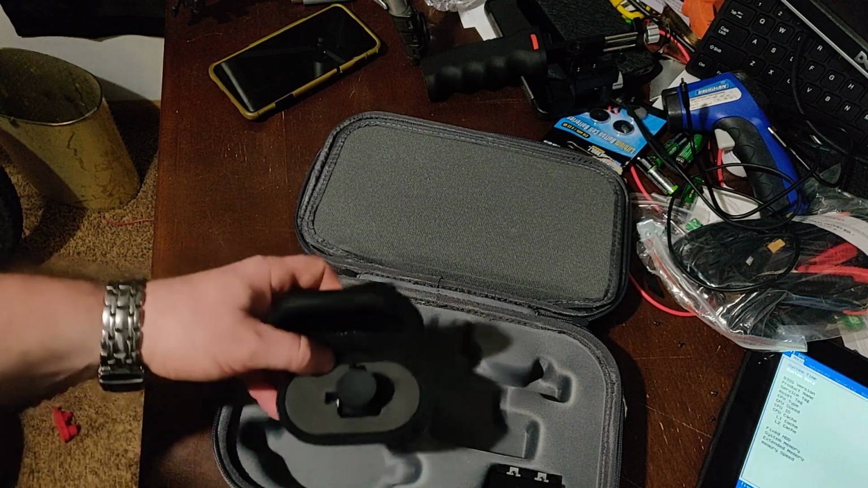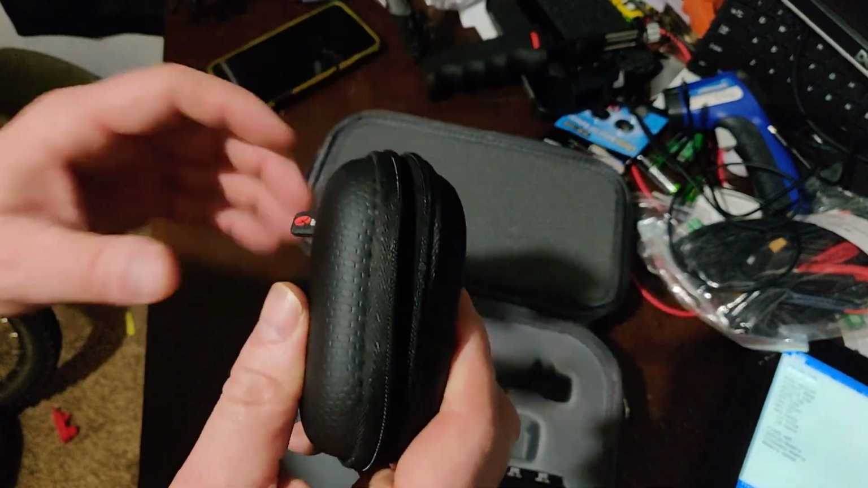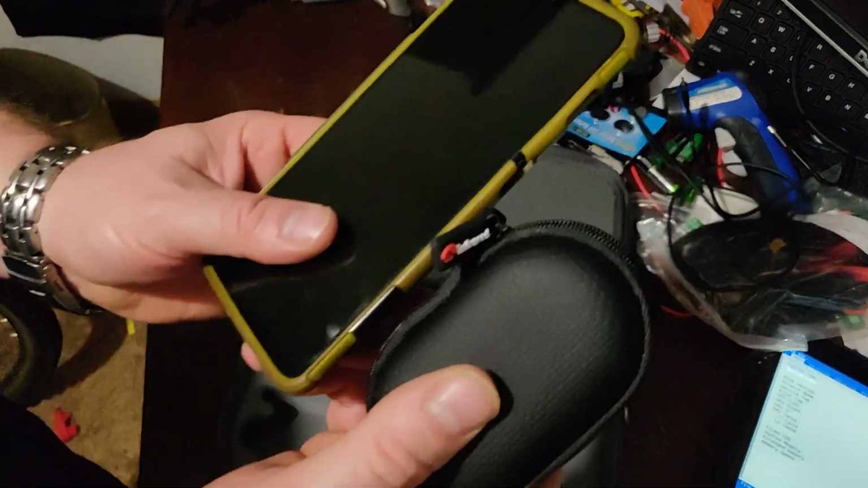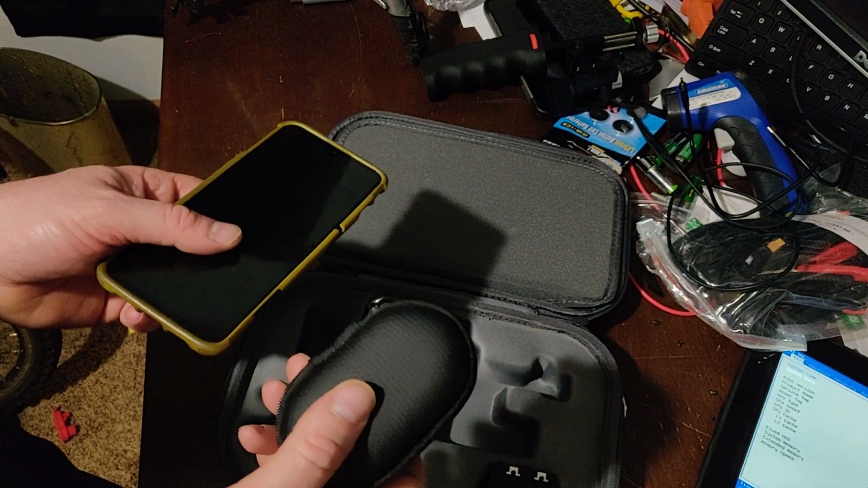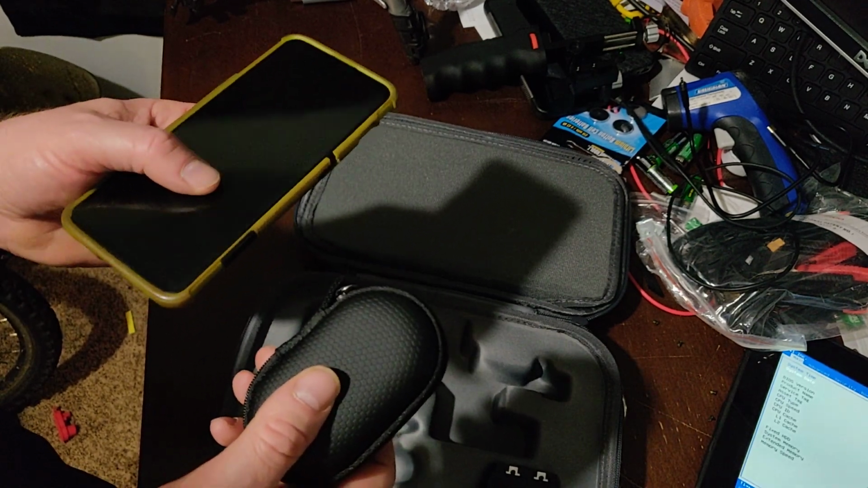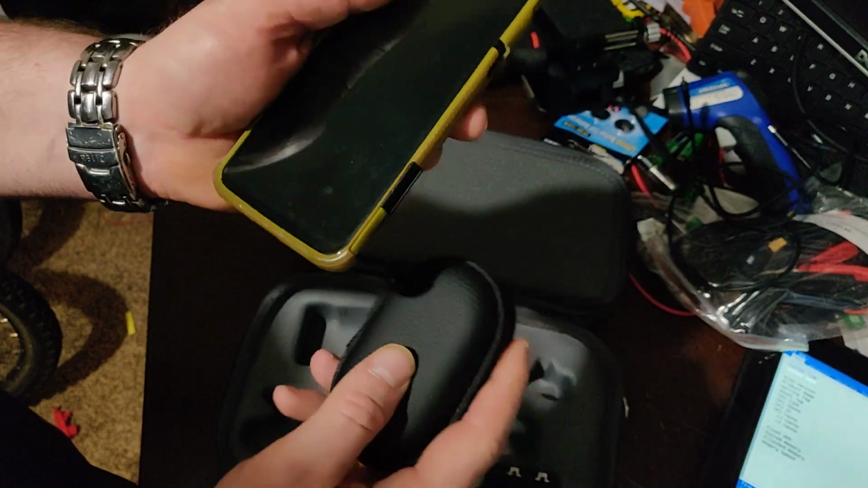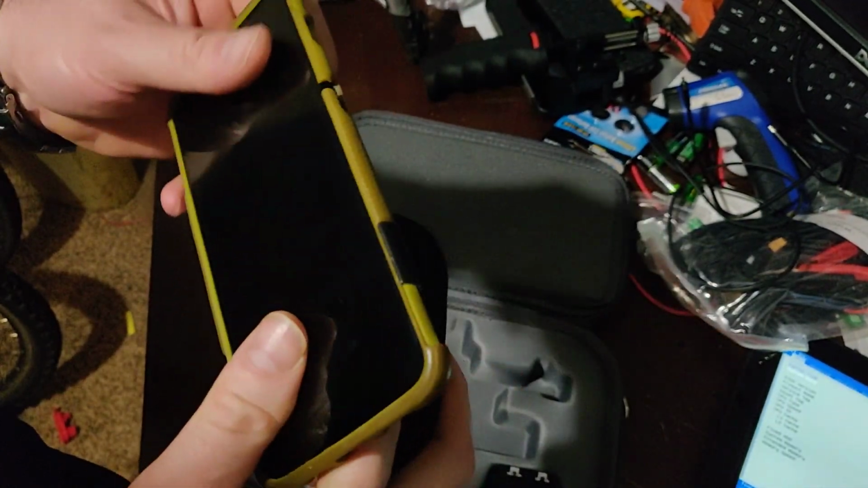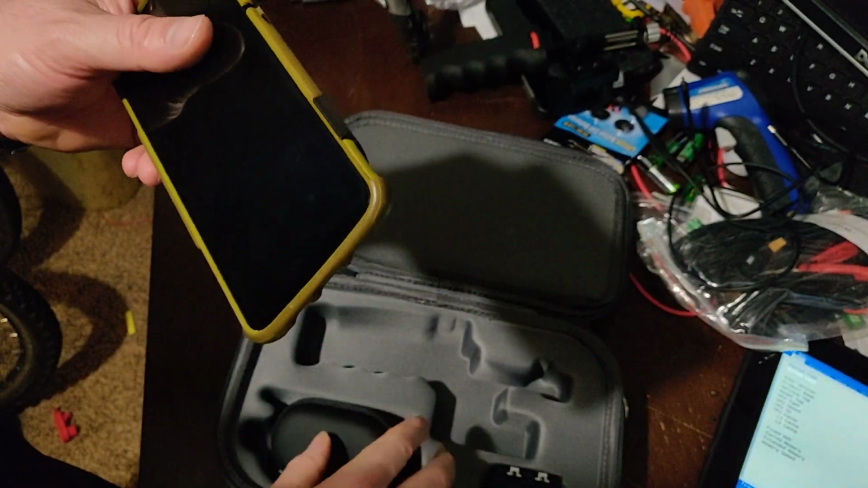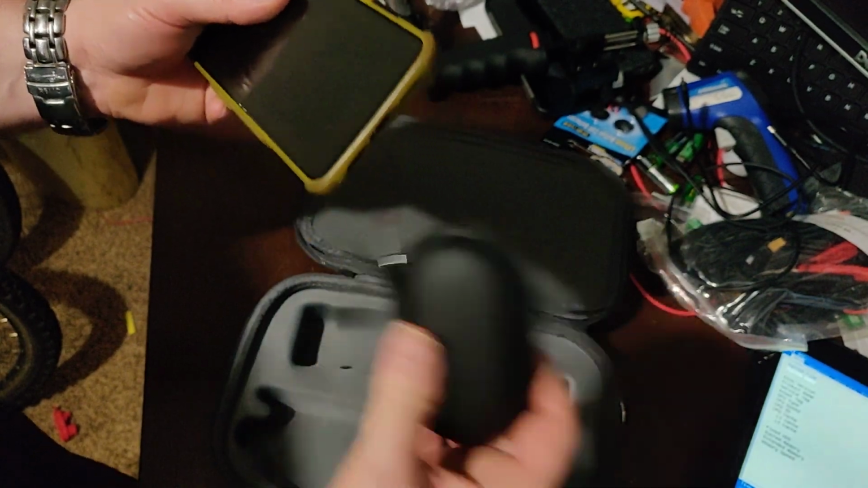This is the camera. This little guy. This little case has the actual camera. This is the thing I like about it. You can just take your phone and this thing, stick it in your pocket, and go hit the trails. I will probably do that. And it works just fine. Now it's a little harder to hold on to, and it feels a little floppy, and I'd be afraid to drop it. You're going to break something, break the phone or break the camera.